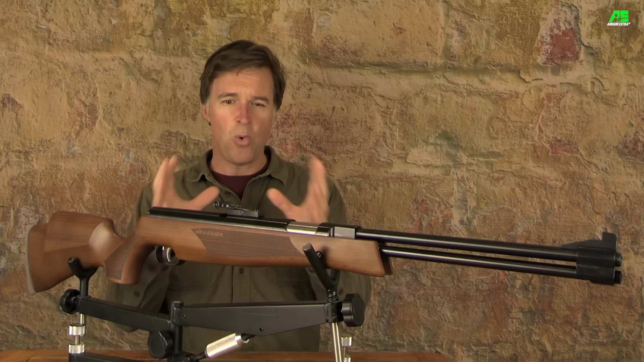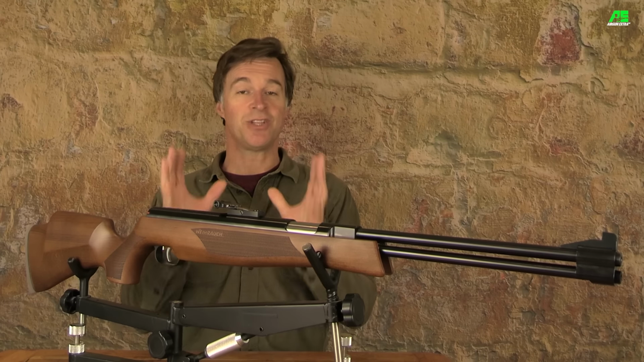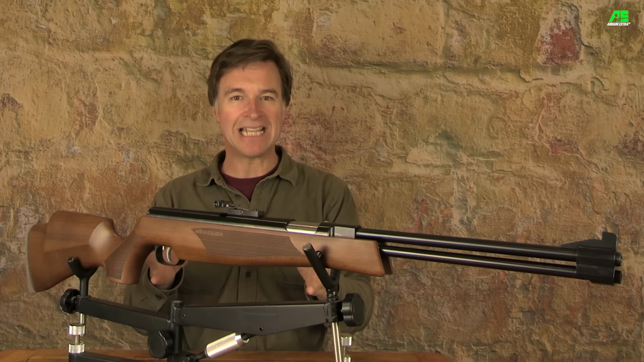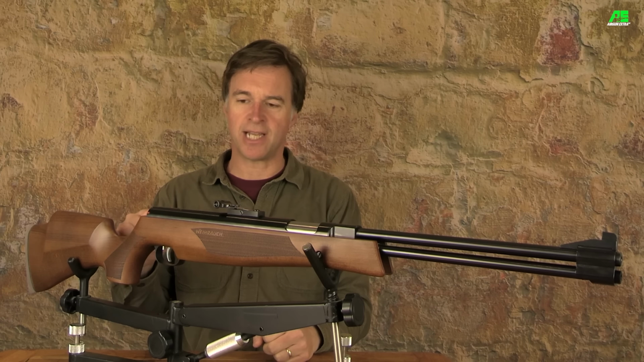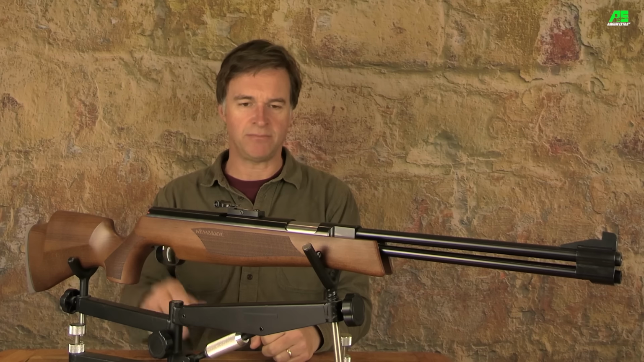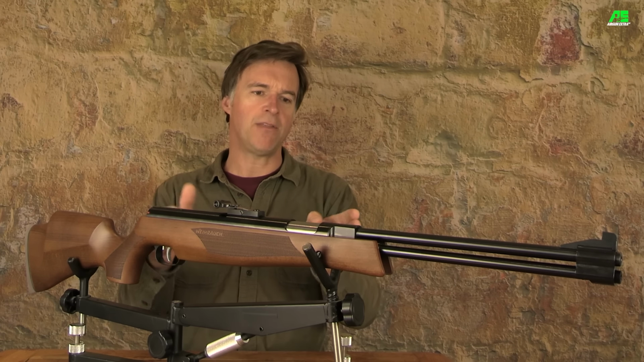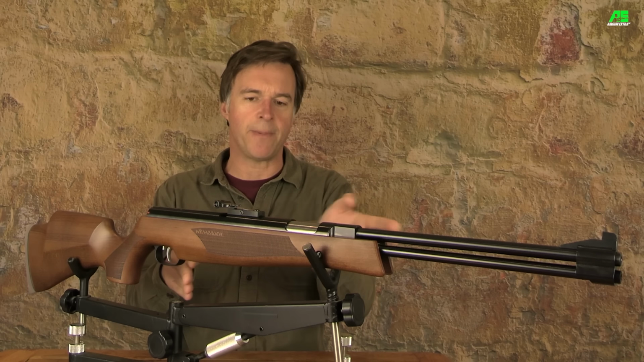Now, all of the engineering looks really, really neat, and the finish of the metalwork is flawless. So the stock is ambidextrous. It's got a classic sporter look to it with some nice grain patterning, and I like the fact that the finish isn't too shiny. So you've got a nice long forend, and I like the way that it tapers in at the front and also has that nice forward sweep.